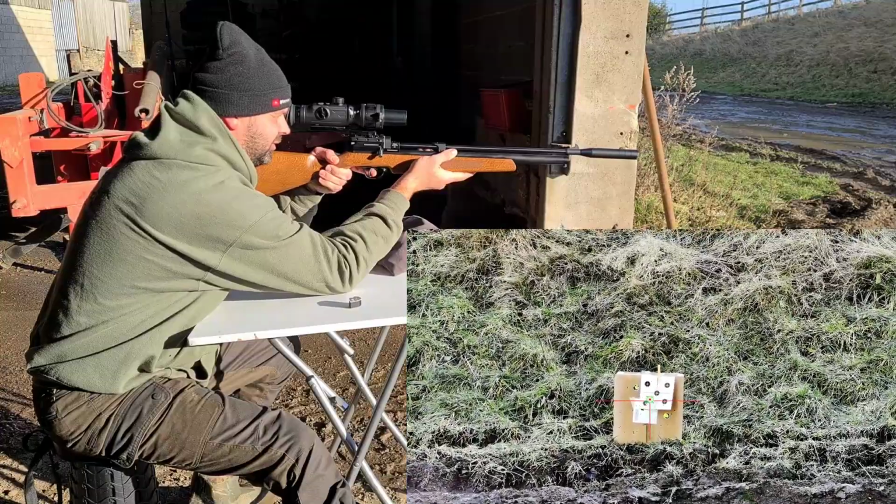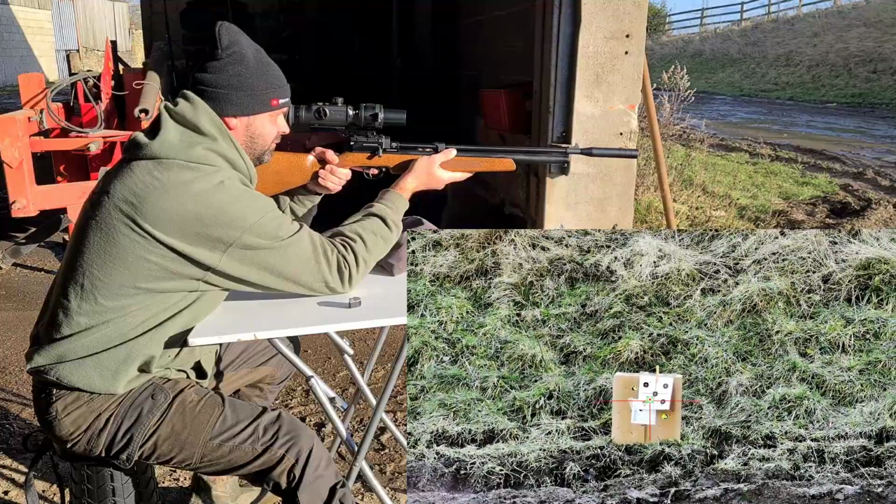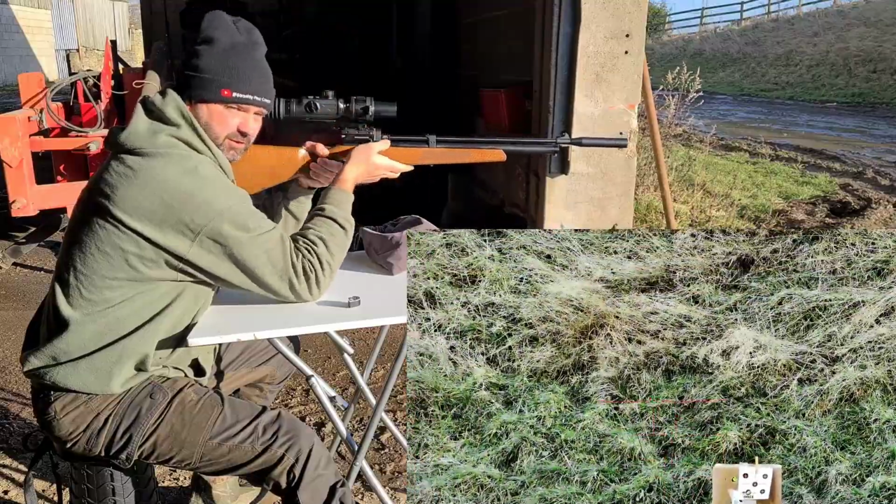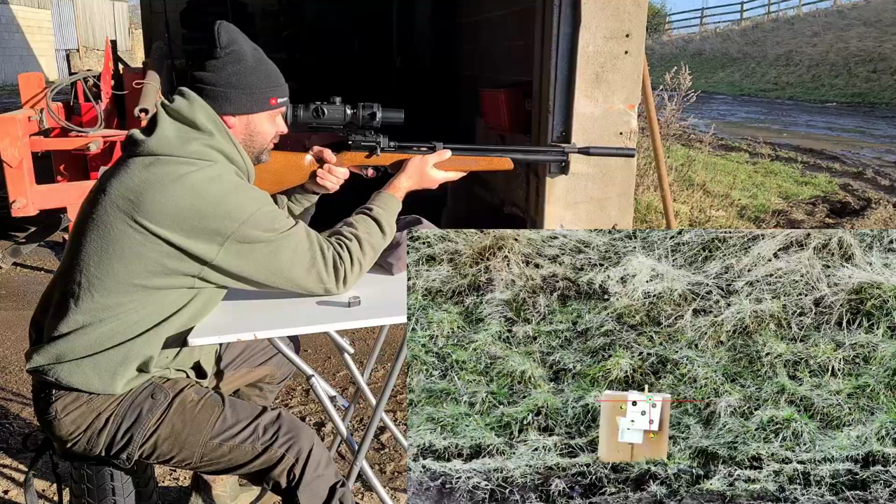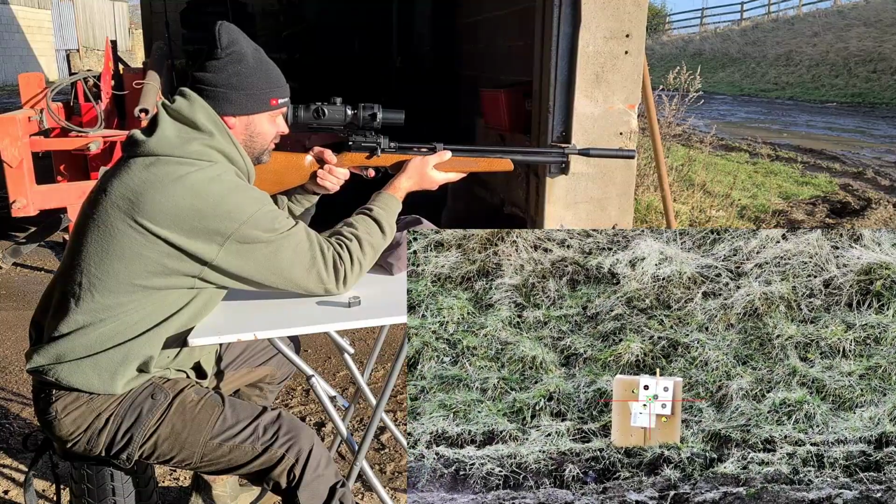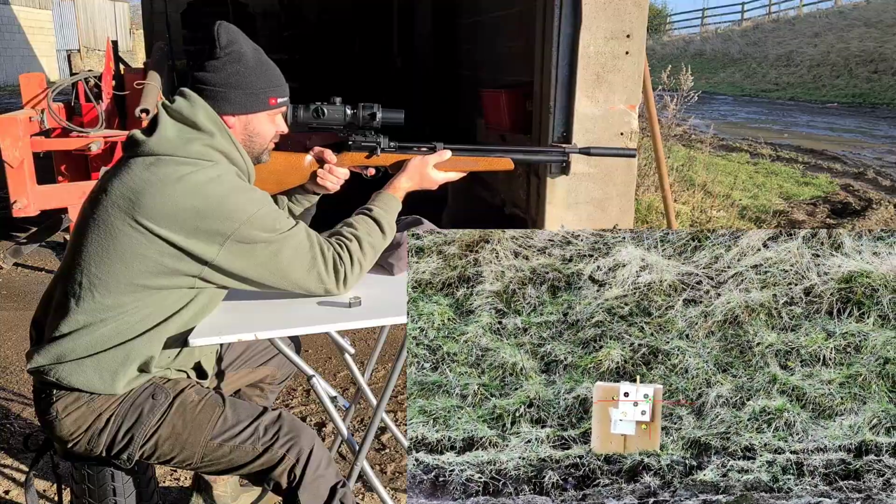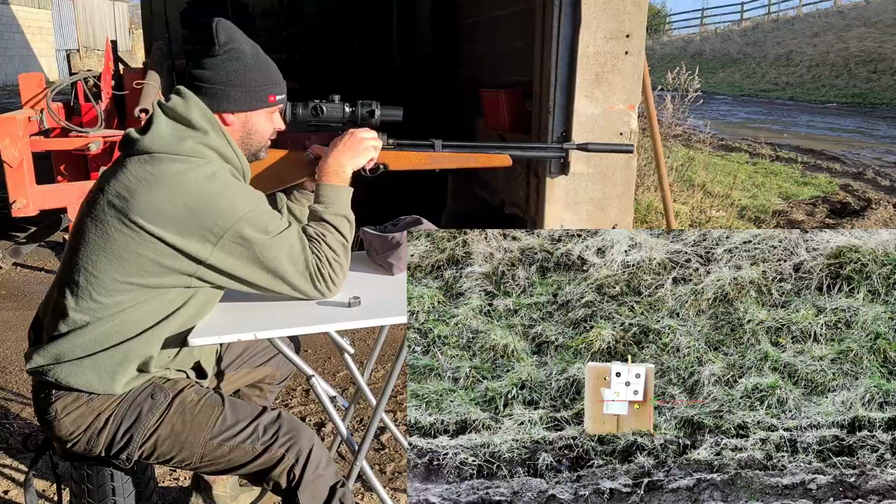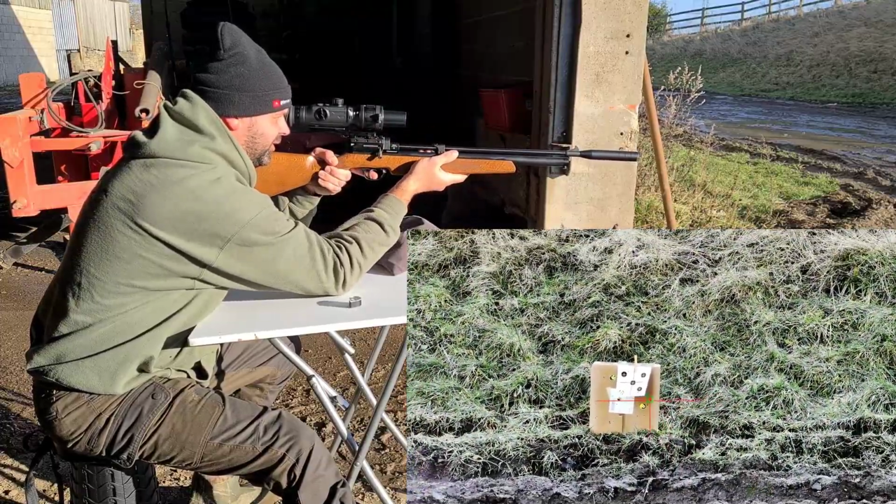As you can see, it's a little bit windy. So I'm shooting out of this building, across the farmyard, into a grass banking. As you can see, pretty much bang on.